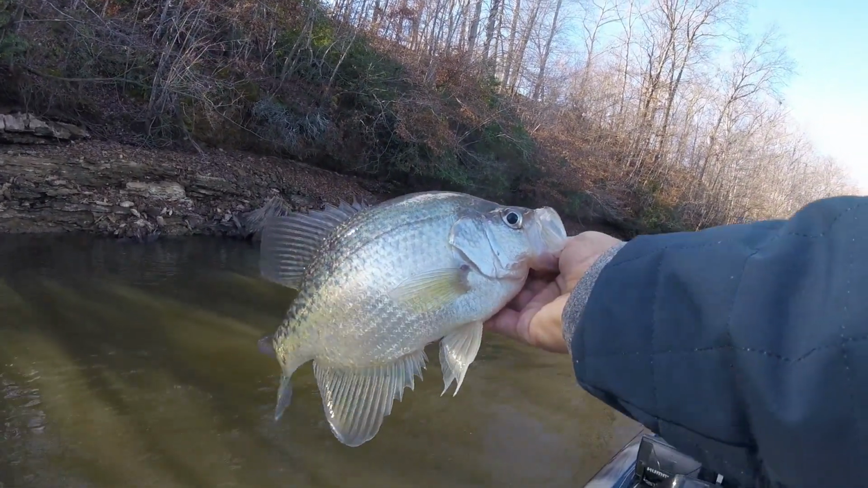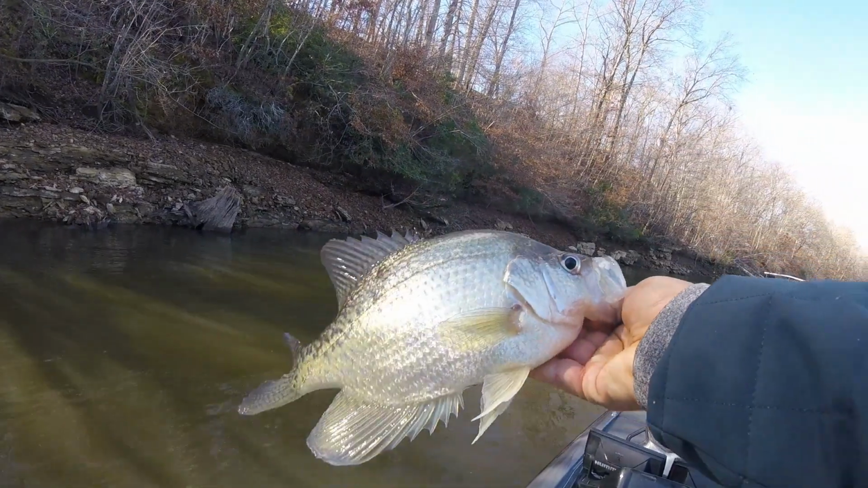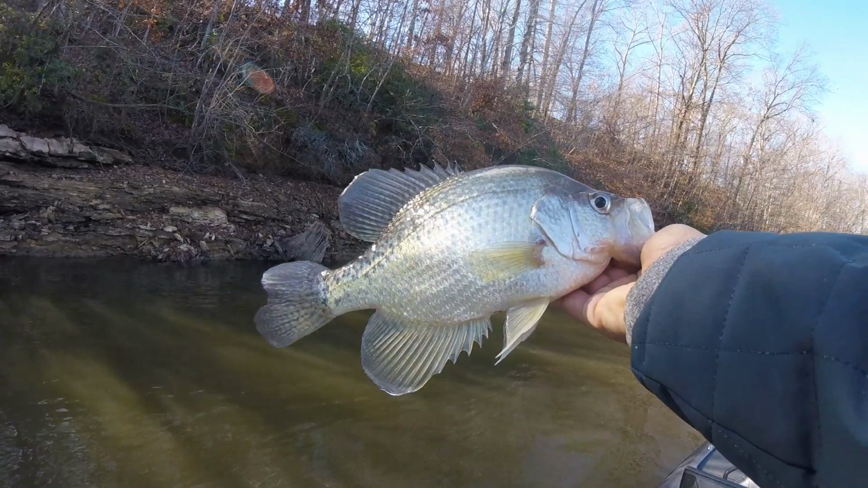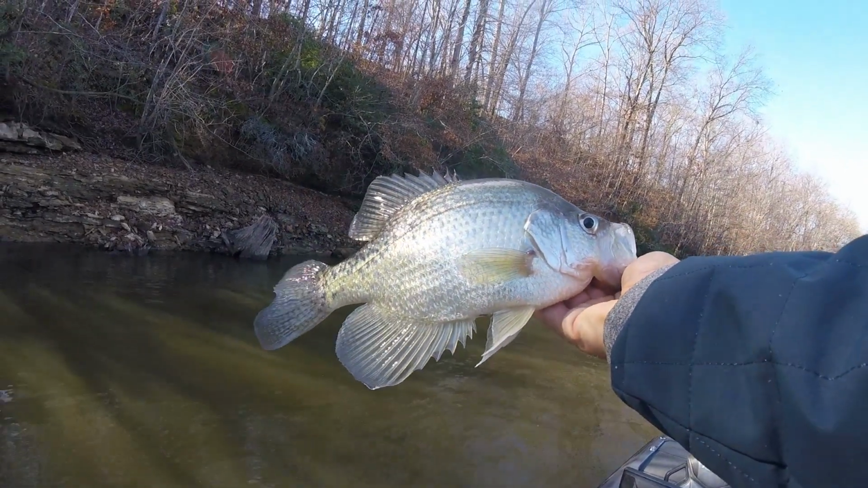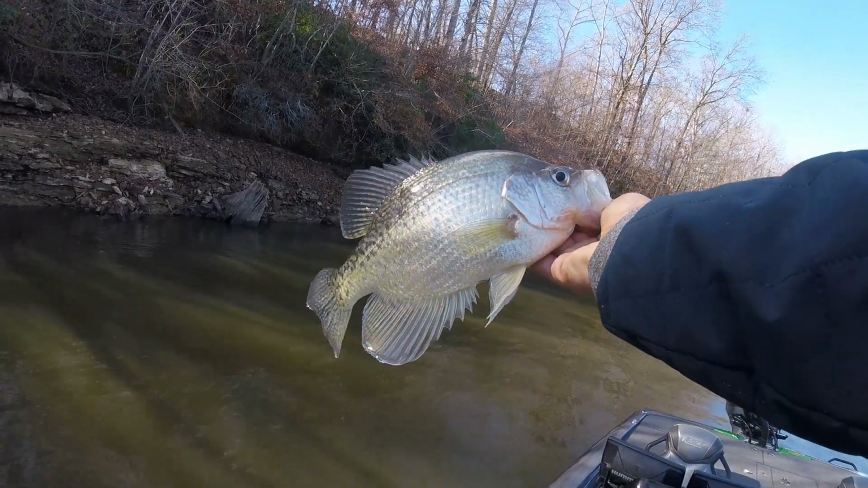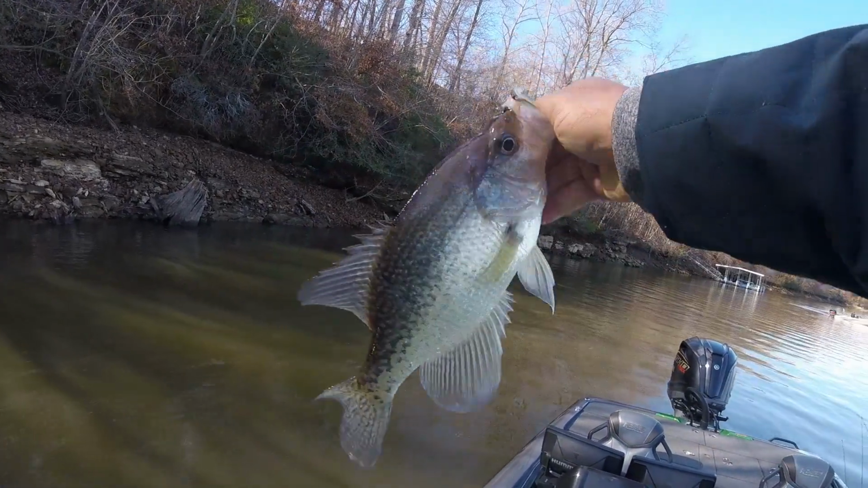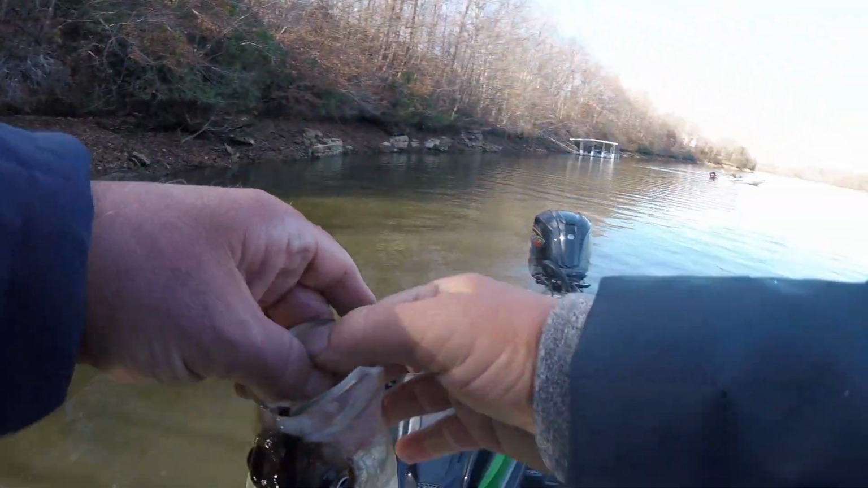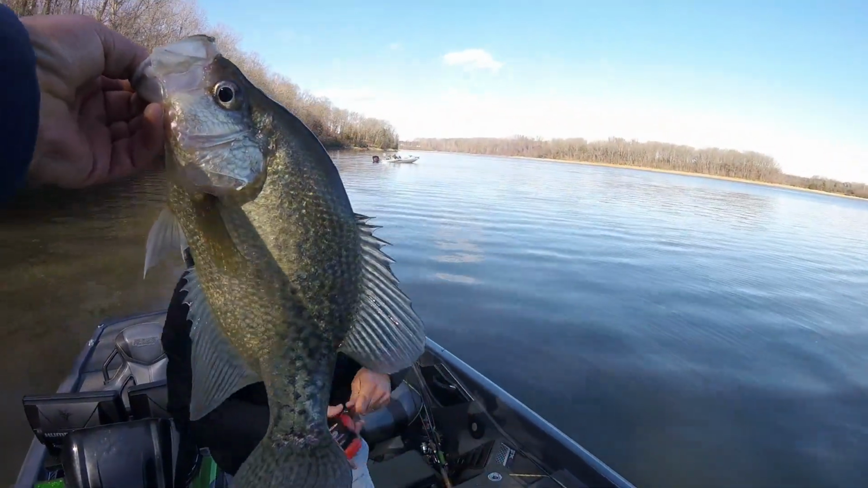Getting out of the way. My buddy's getting in his box there. I'm gonna guess that is gonna go 1.5 to 1.8 pounds. We're gonna weigh him just to be sure, and that's not the biggest one we've caught today, just to give you an idea.